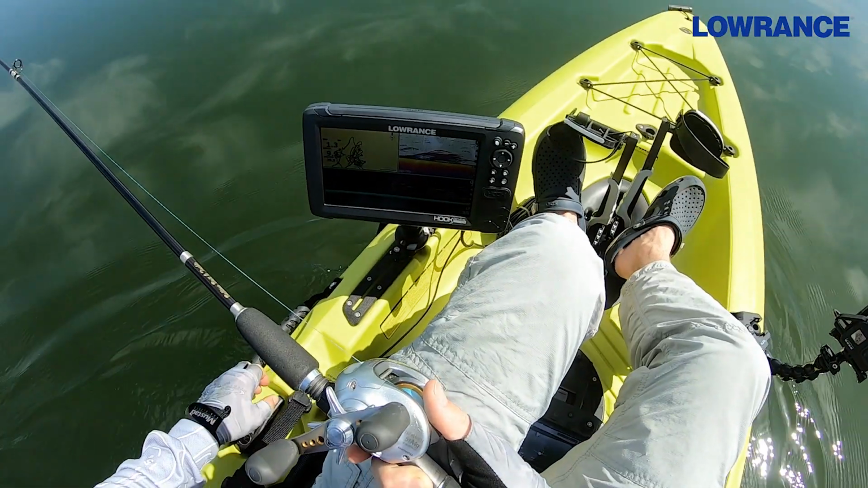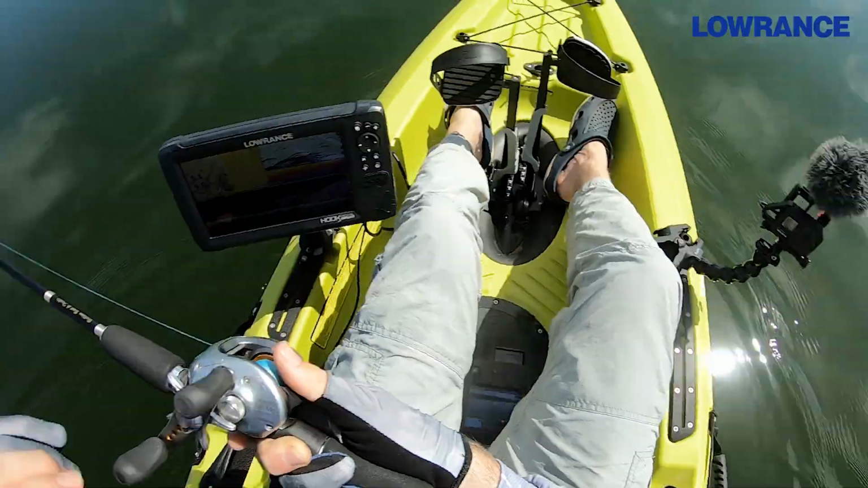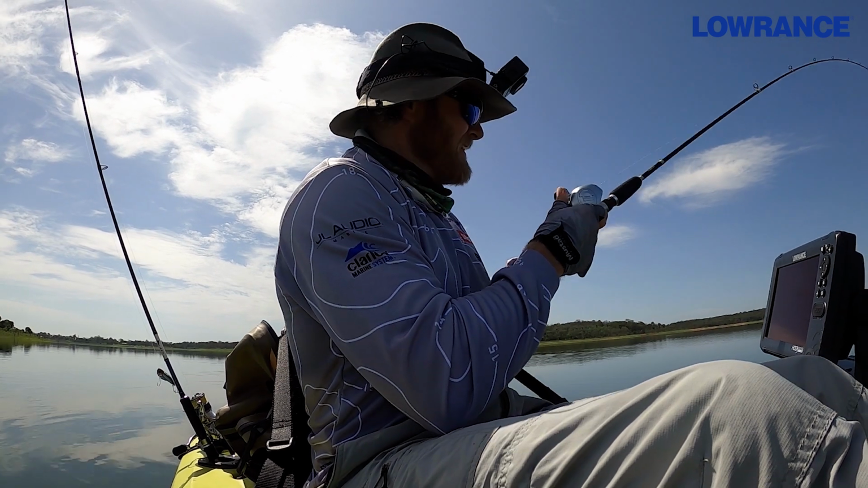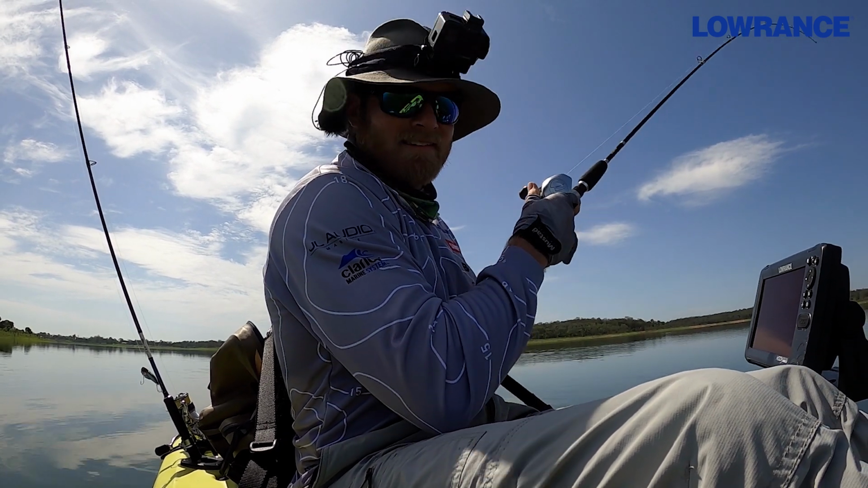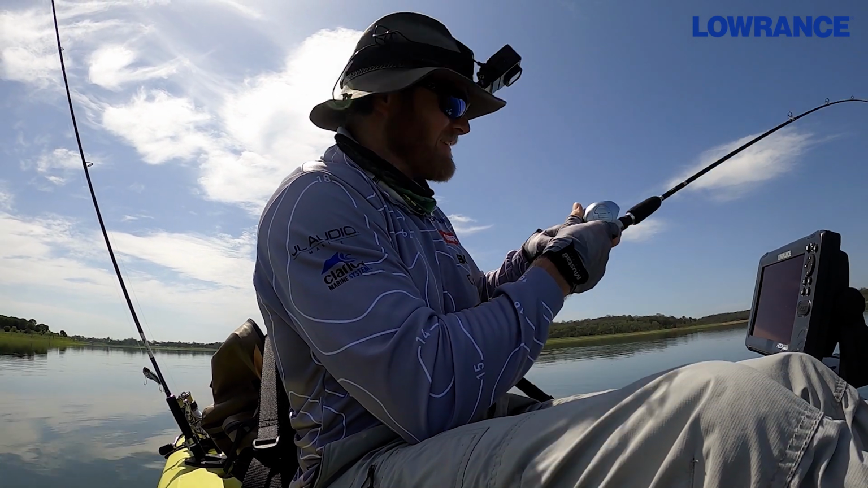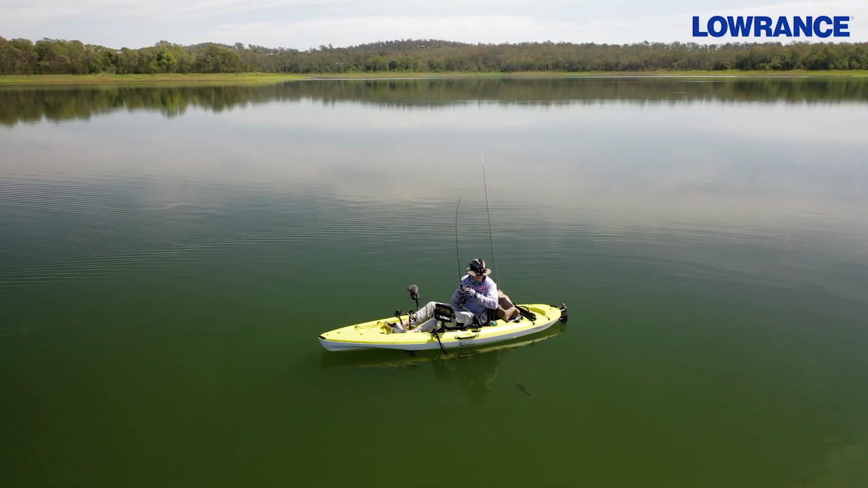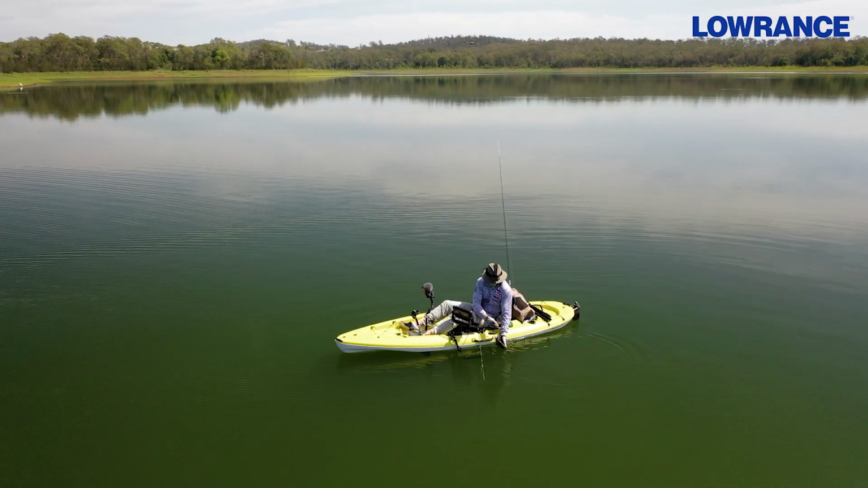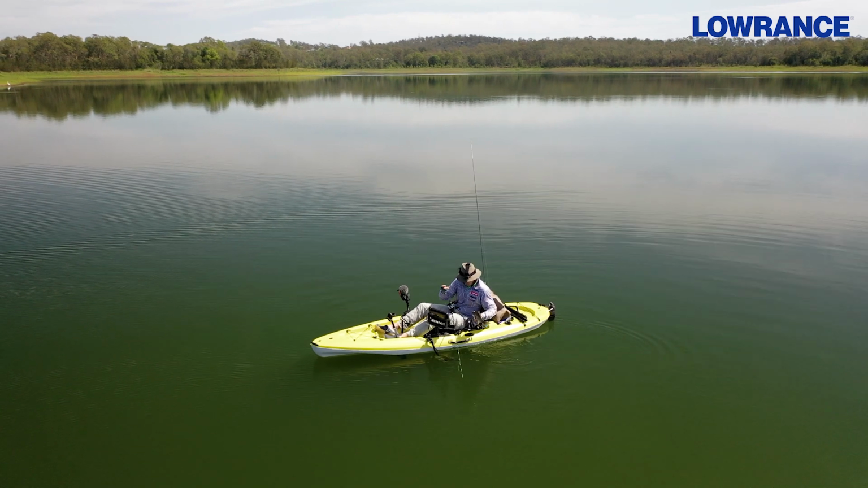I could see them all in the sounder. I knew it was only a matter of time. Bang. Trust your electronics. Sometimes fish just don't want to eat. You know they're down there, you can see them. Don't lose faith. Just change your technique. Oh, he's a nice little fish. And I think he's a nice fish to finish the morning on.